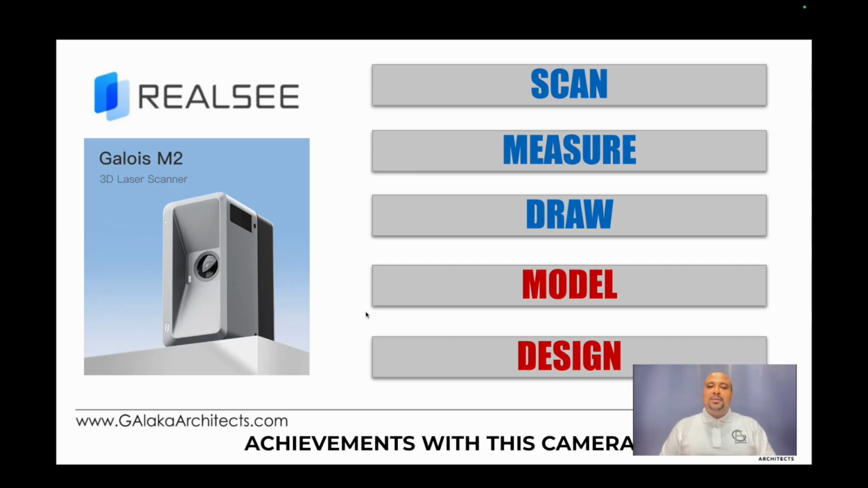And I'm going to show you some snippets about what that looks like. Now, the last 2, which is model and design, that's where your skills as a designer or an architect come into effect, because those do require additional software that's outside of the possibilities of Realsee. And it's a vast array of where you can take these scans. For me personally, I'm going to be focusing on how I use Revit and how I use Twinmotion.